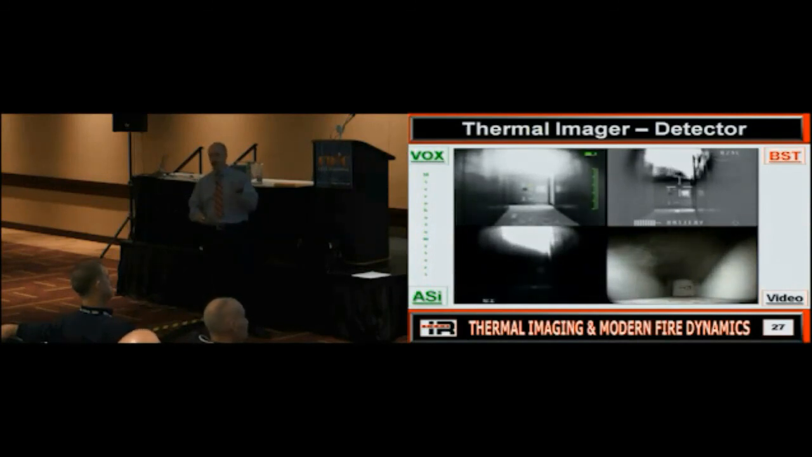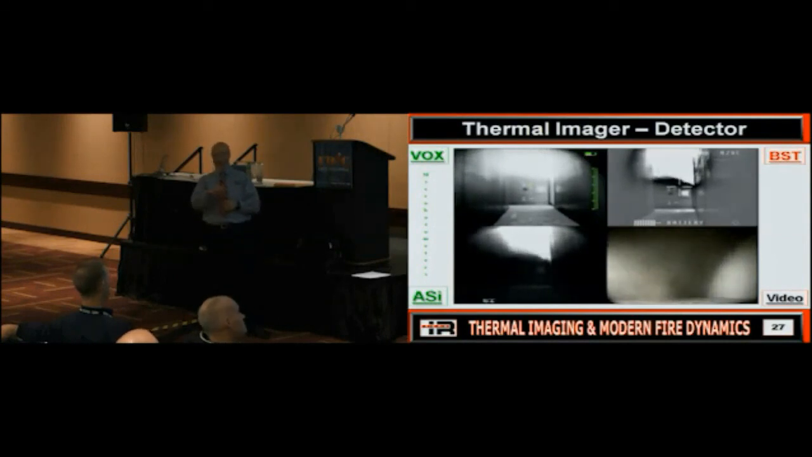Sure. I mean, it goes back to what type of camera you have. What is the image quality? Anybody want to guess what detector size this is? That's one of those very small detectors, right? So yes, it's showing you heat, but it can't show you the detail these can because it doesn't have that image quality, that capability. So is everybody good while we're looking at this kind of stuff?